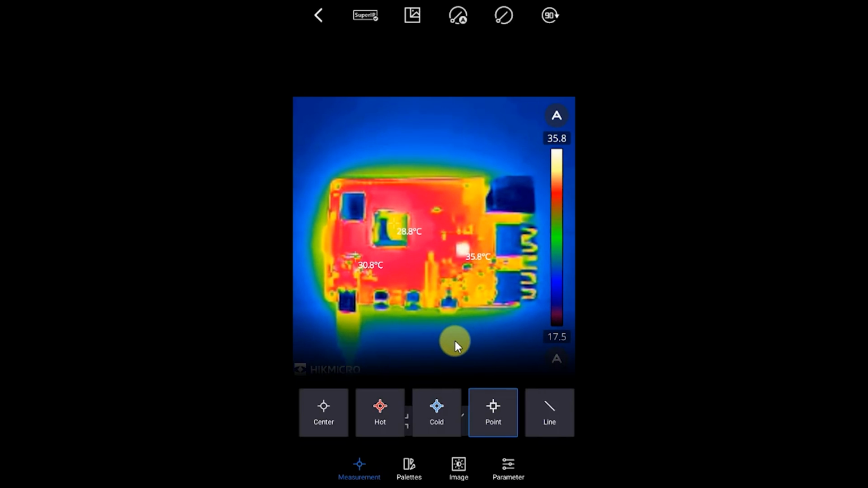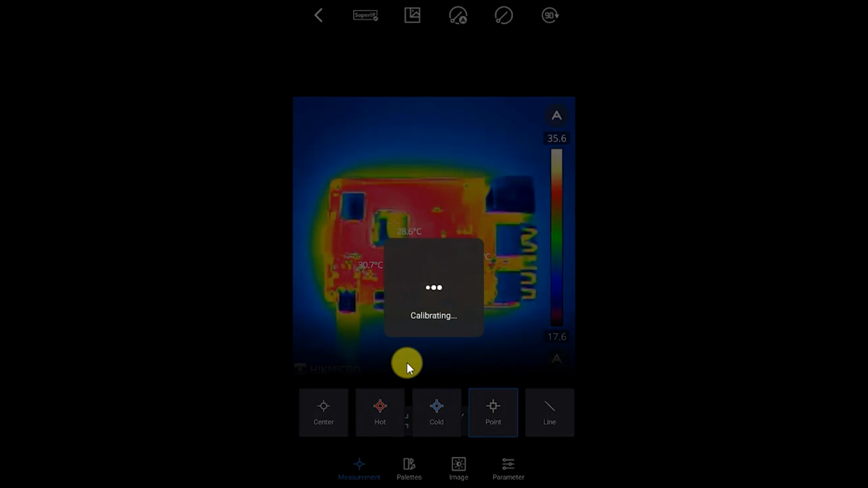And I can leave those running, and I can see those in real time. So remember, we're getting 25 frames per second here. So you can see those updating quite nicely. And as I run my circuit then, I can actually monitor in real time what's actually happening to the temperatures across that.